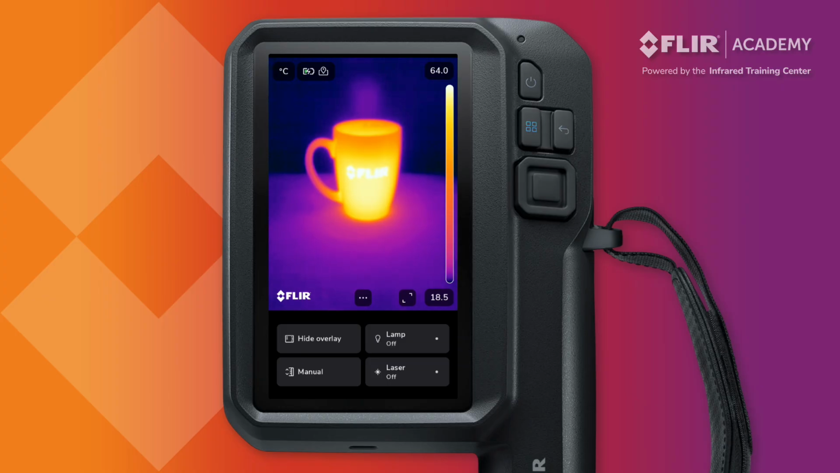measurement parameters requires a Level 1 IR certification training at a minimum. For now, please make sure you are familiar with how to change these in the camera, and remember that these values can also be adjusted in your reporting software.